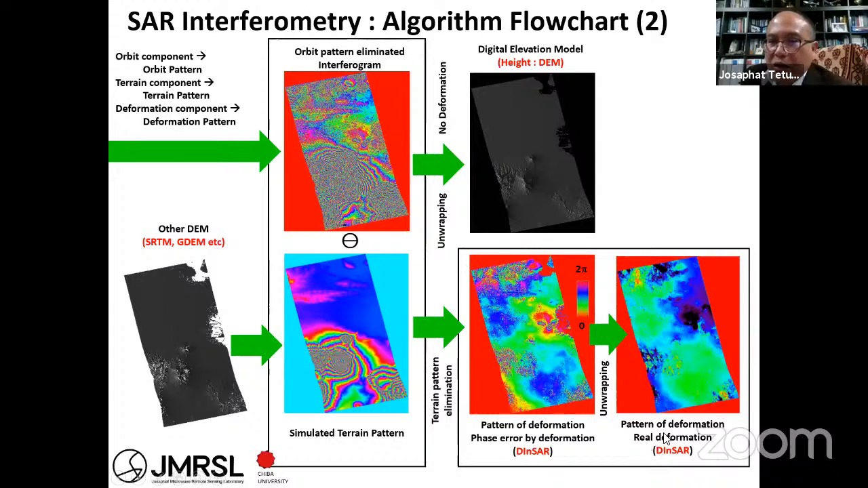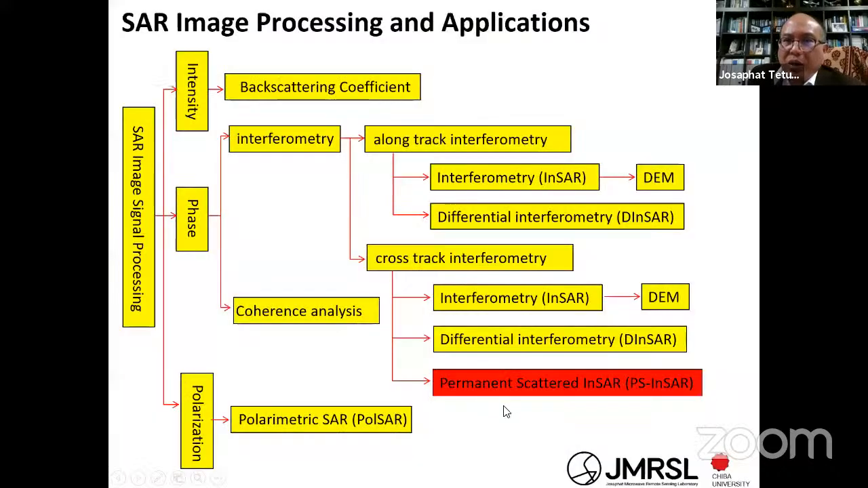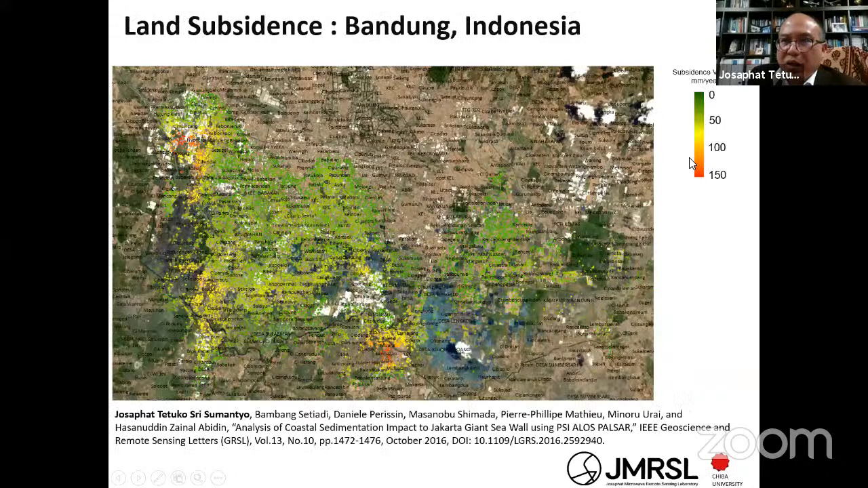We call it the pattern of deformation, real deformation. It is one of the D-InSAR techniques, and this is one example when I employed it for Jakarta city. Finally, if you use many InSAR interferogram images, process them, and make the average of this change, you can get the average of the change.